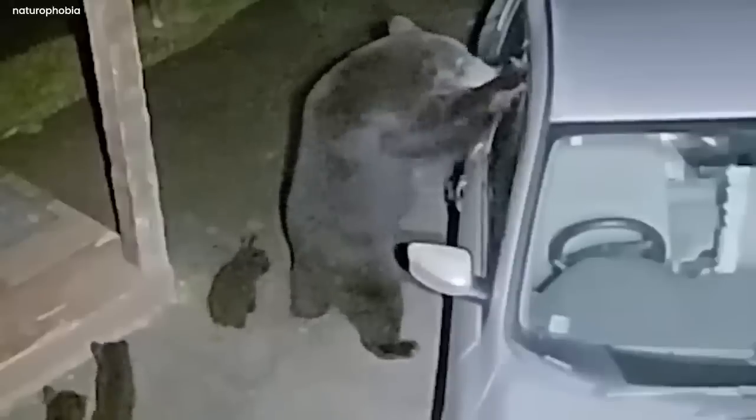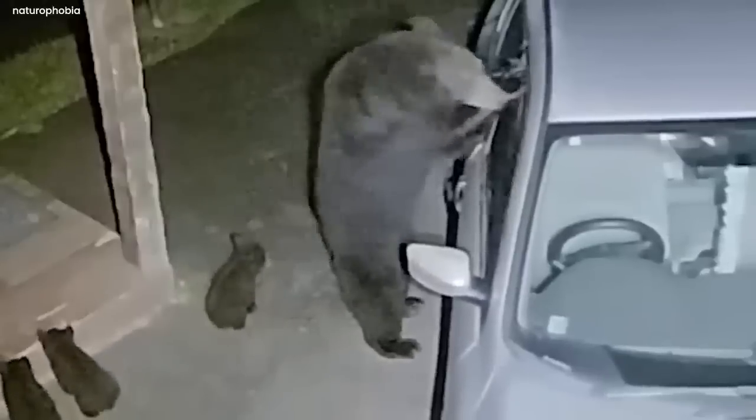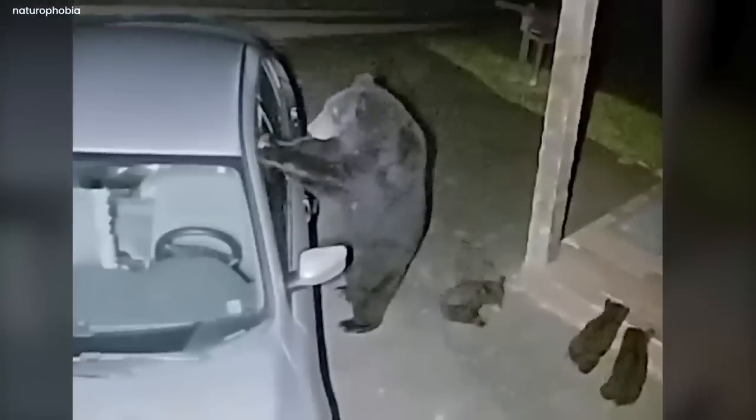The mother bear led her cubs to a lonely car under the night sky. What did she hope to find there? Was it real food or just a trick of the night? Suddenly, the bear broke the car's mirror, making a loud noise. She climbed inside, her actions puzzling, like she was solving a hidden puzzle.